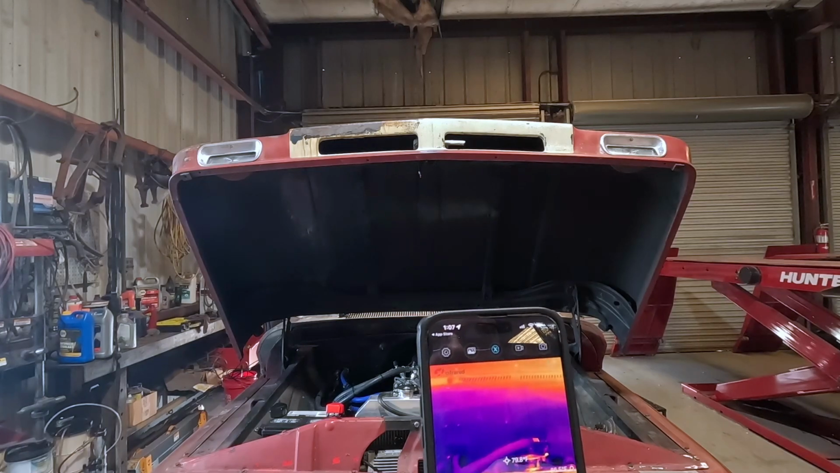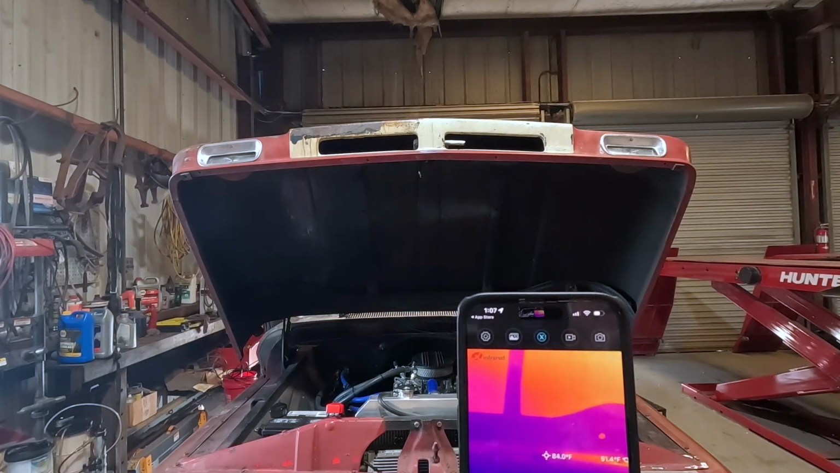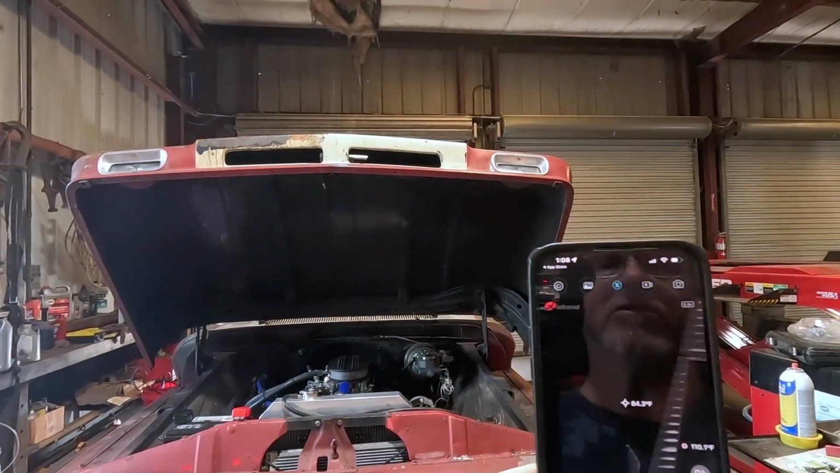When you move it around, it's showing you what it sees, and it's trying to find hot spots and stuff to help you out. You can also change your themes. Looking at it this way, it's only going to highlight what it sees as the warmest thing on the screen.